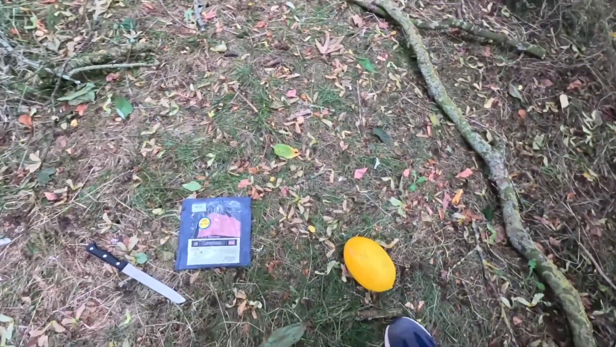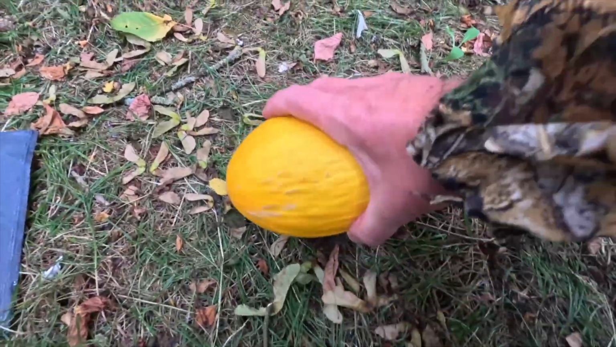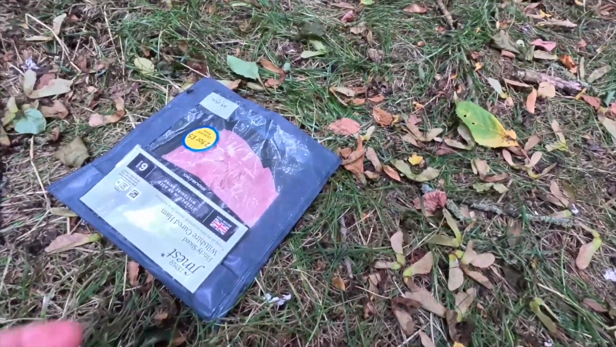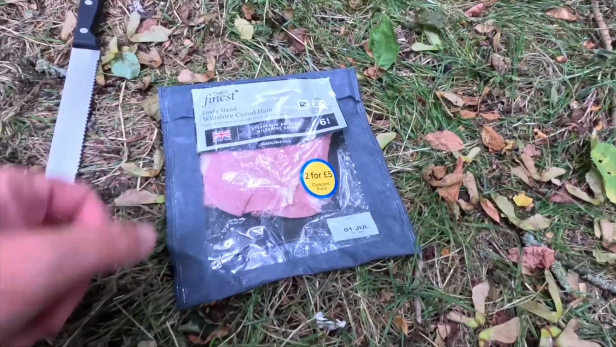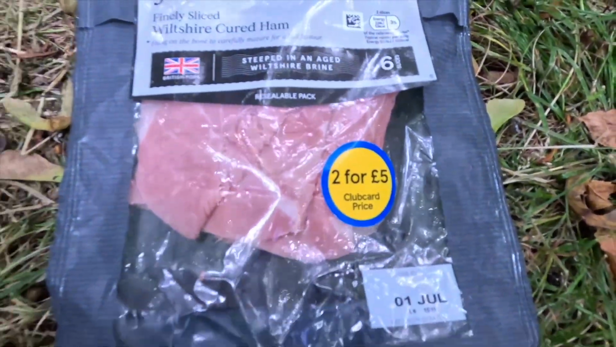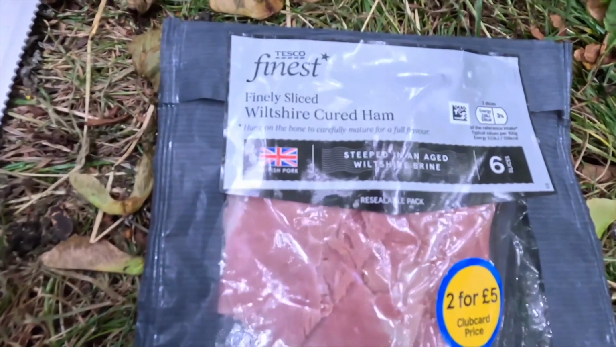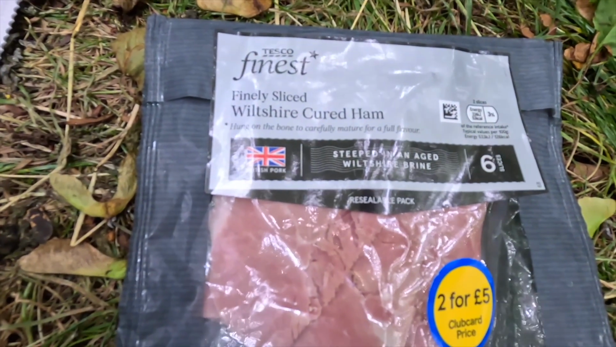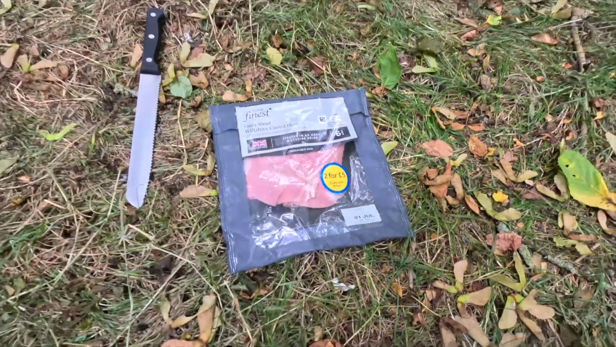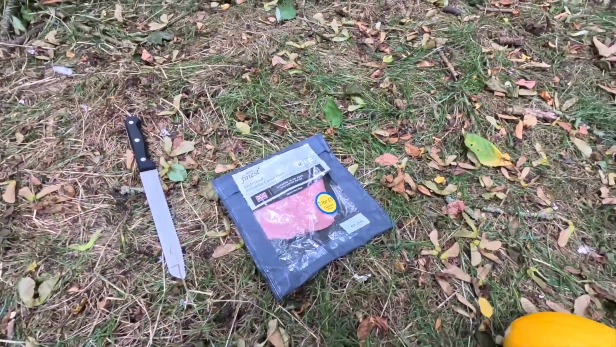We've got a grapefruit which I'm going to be cutting in half or maybe quarters, and we have got some ham which has just gone out of date, so I wasted my money there. It's not even cheap stuff, look, 2 for £5. It was good ham, finely sliced Wiltshire cured ham. I could eat that now actually if it was just today's date. I'd eat that.